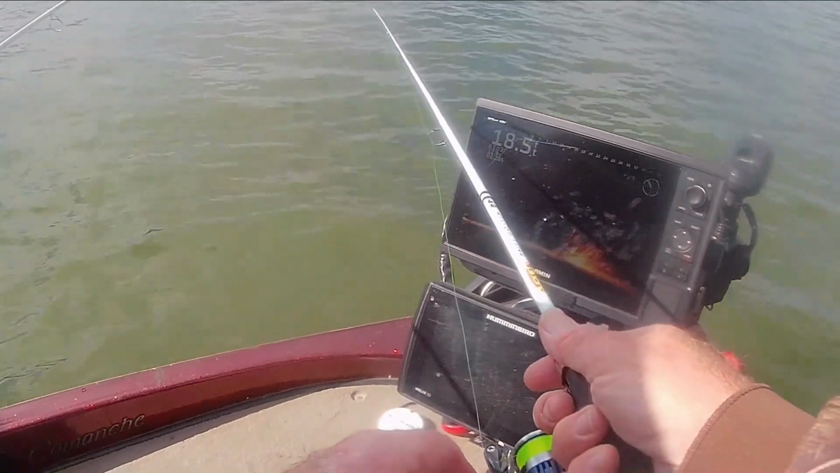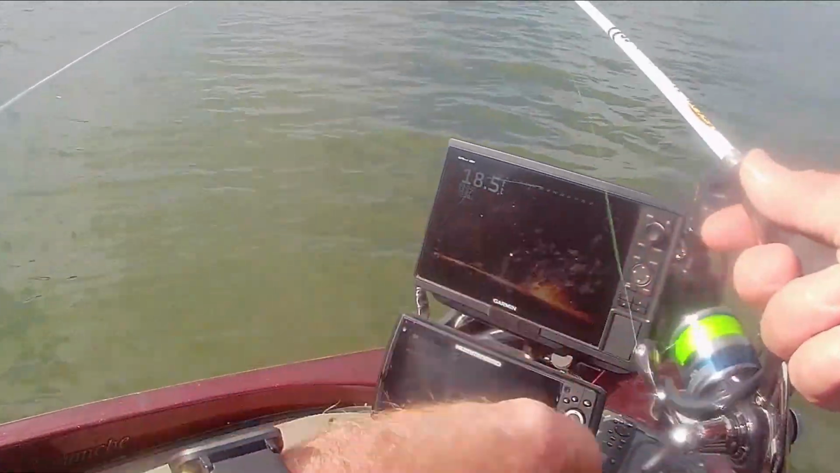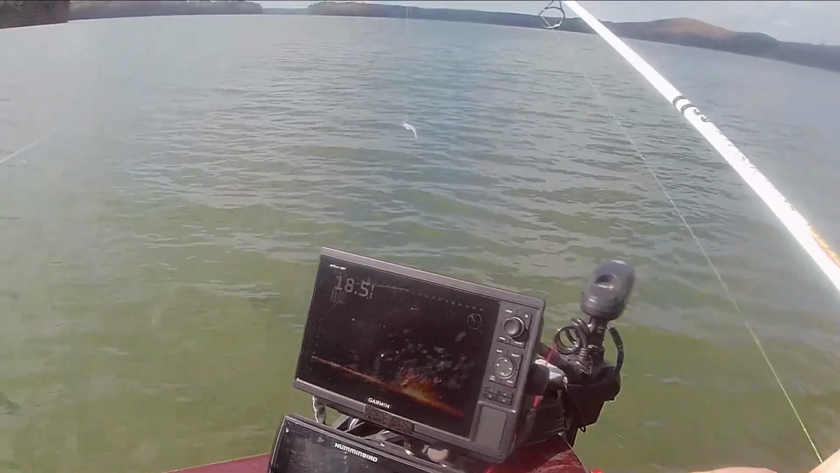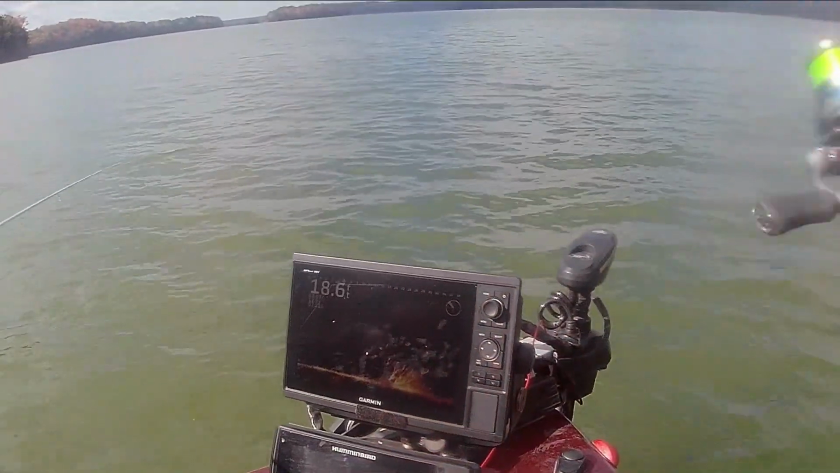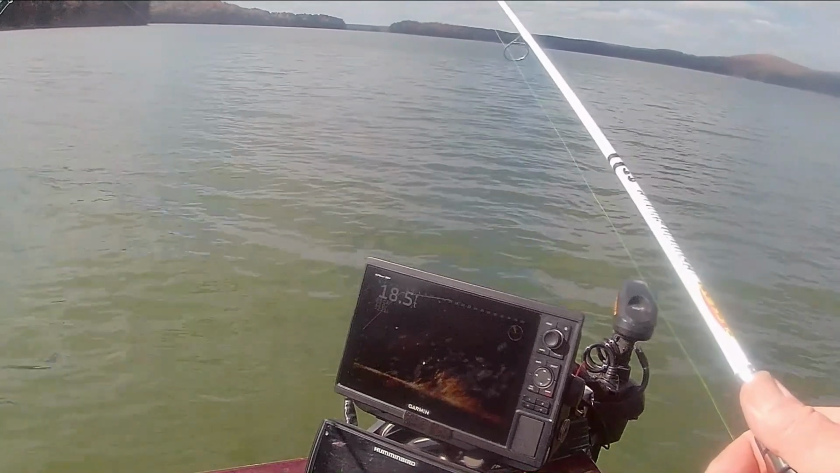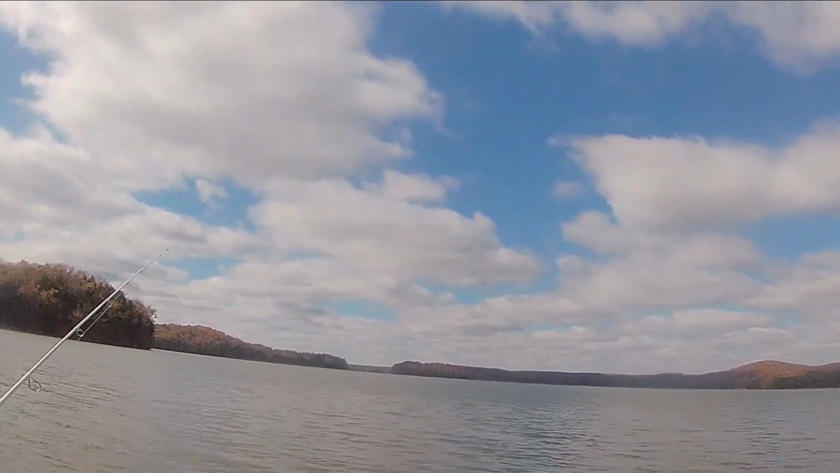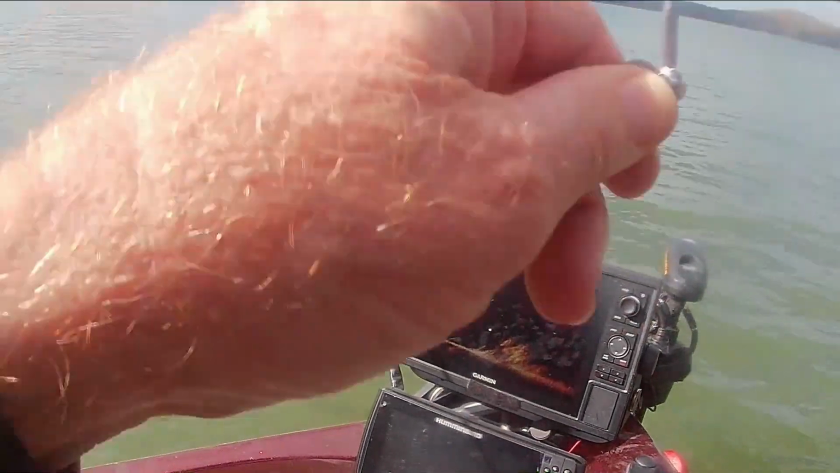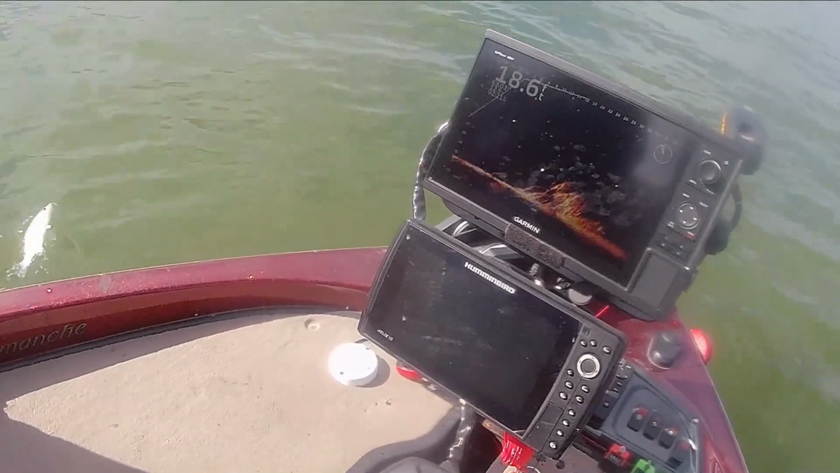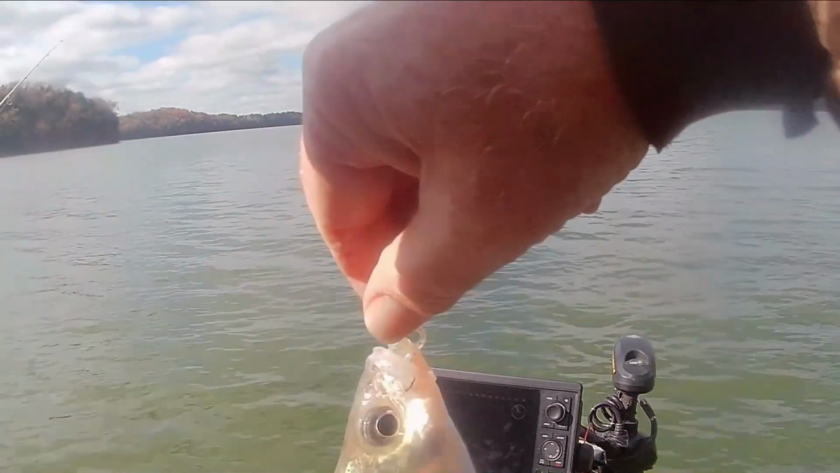Bait's out of the top. I don't see nobody looking at it either. Yep. Come on, thump. You see, another good one. It ain't a bass. I believe it's a crappie. What is it? Oh, stripe. Dang, what are you doing in there? Hard as you hit.